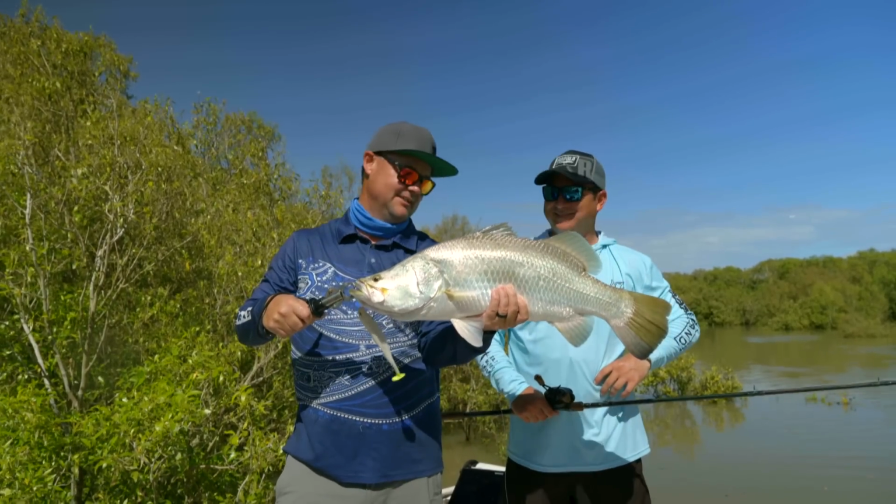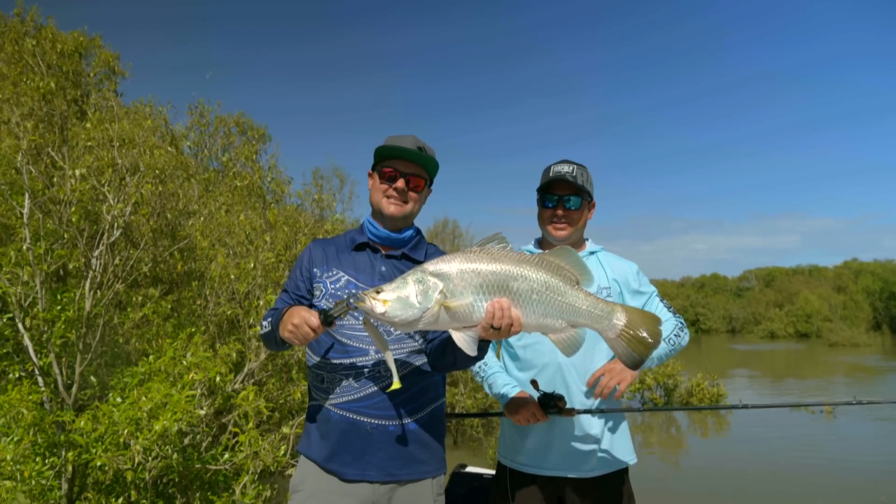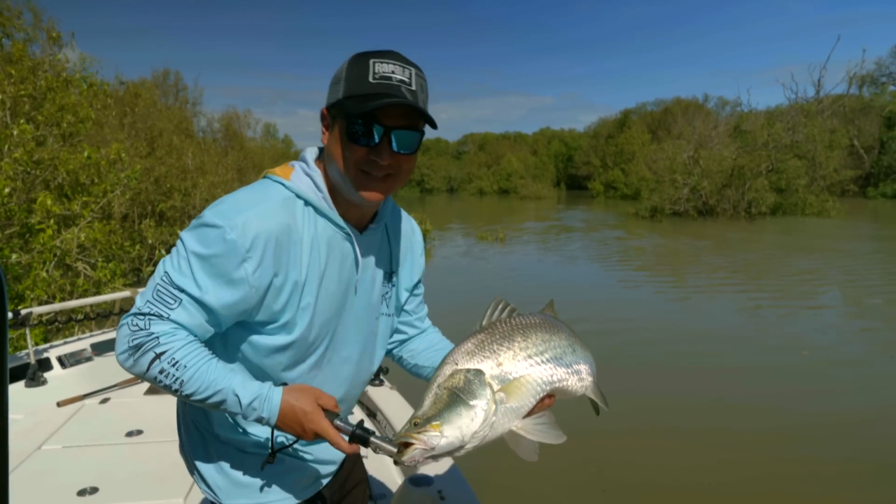Well, I've got to agree. When you're in the territory, you're catching these things, life is pretty damn good. Well done, mate. Thank you. Let's hope we can find a few more because this is just unbelievable. It's one of the best fish we've seen today. There's a couple more in there, so let's get into them.